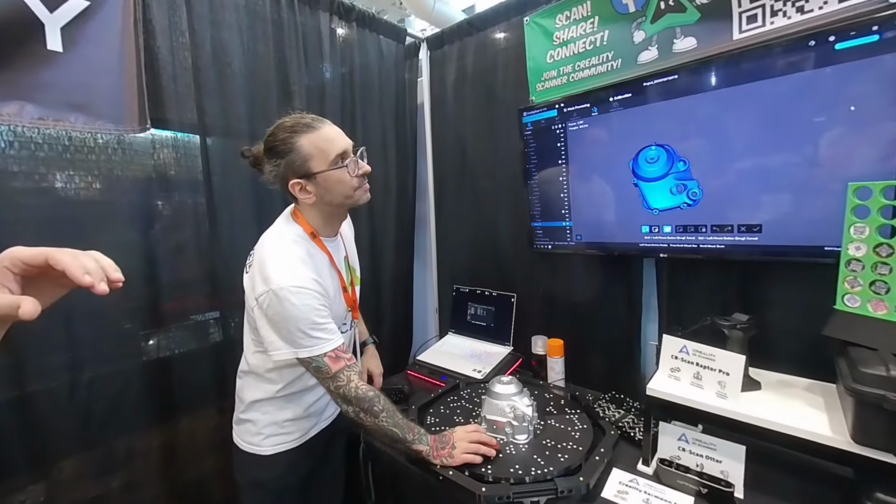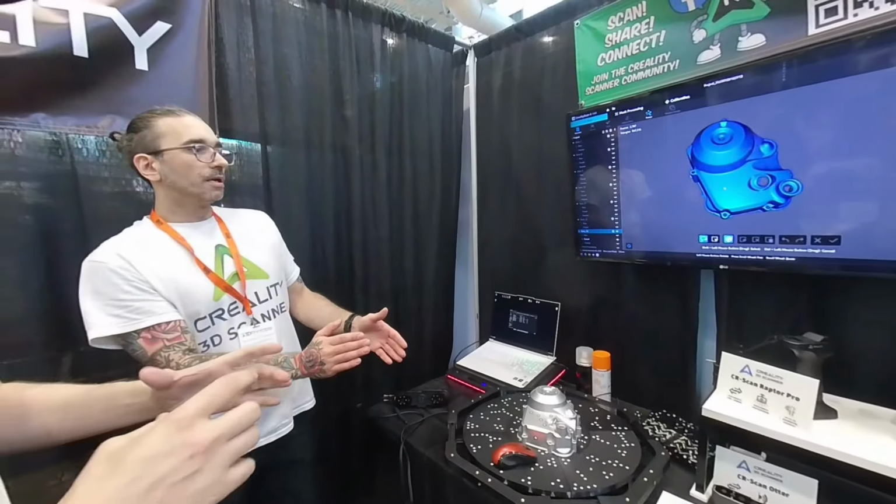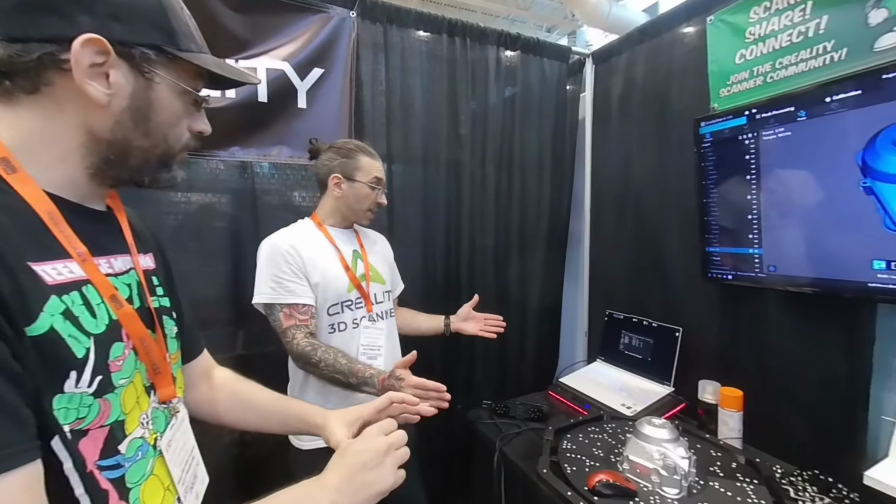What kind of size limitation or size range? Like, is it good for small scale parts? Small scale parts down to 10 millimeters. I'm scanning smaller, but the advertised range is 10 millimeters all the way up to 4 meters. So that's pretty big. That'll handle all kinds. You can scan a semi-truck if you wanted to. Maybe not in one go, yeah, but you could scan parts and piece it together inside of Creality Scan.